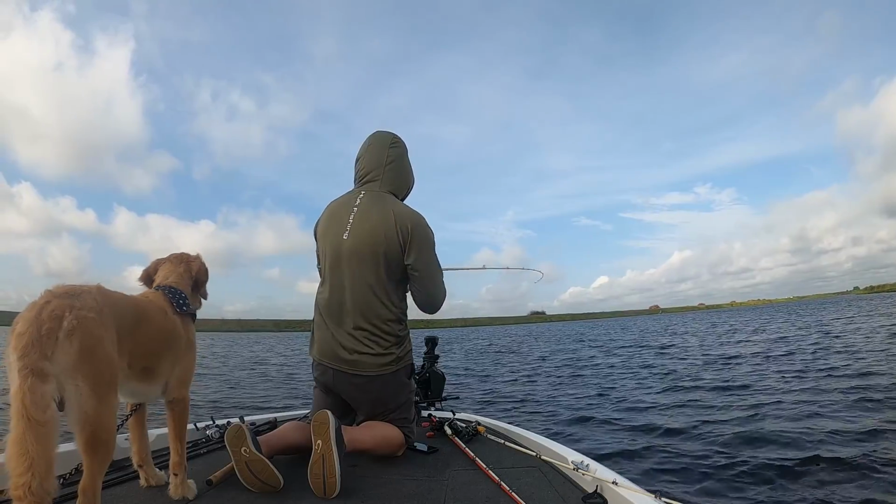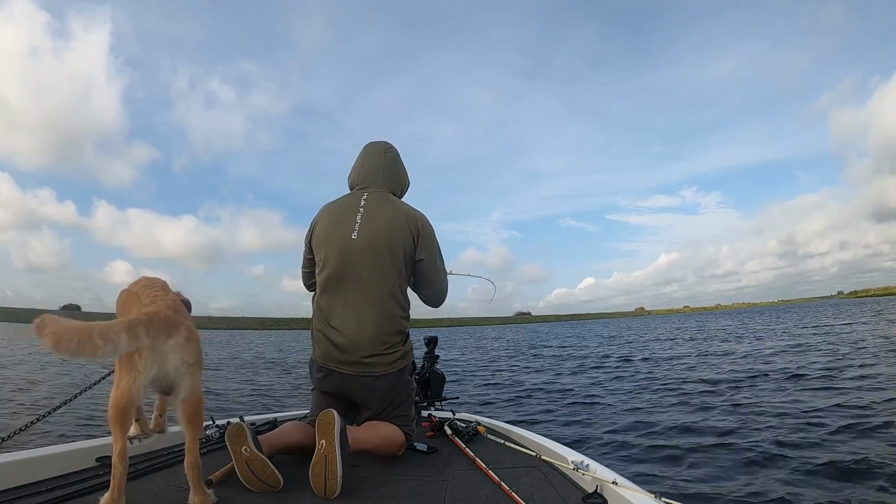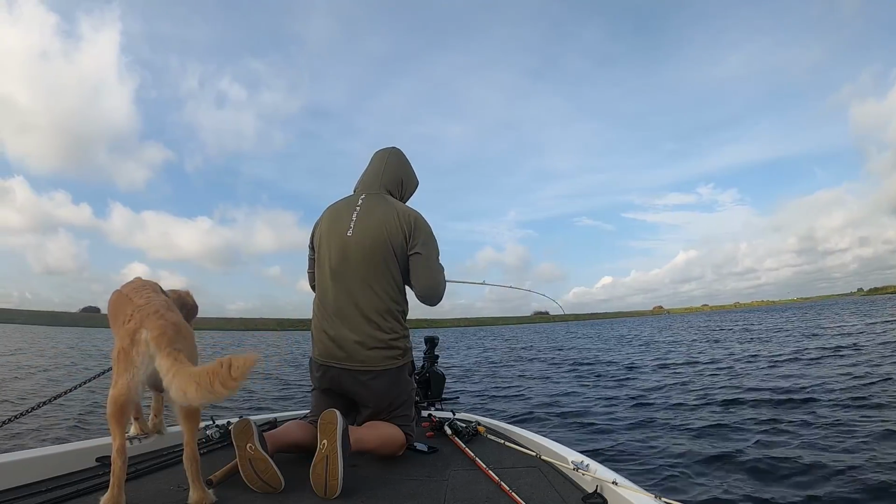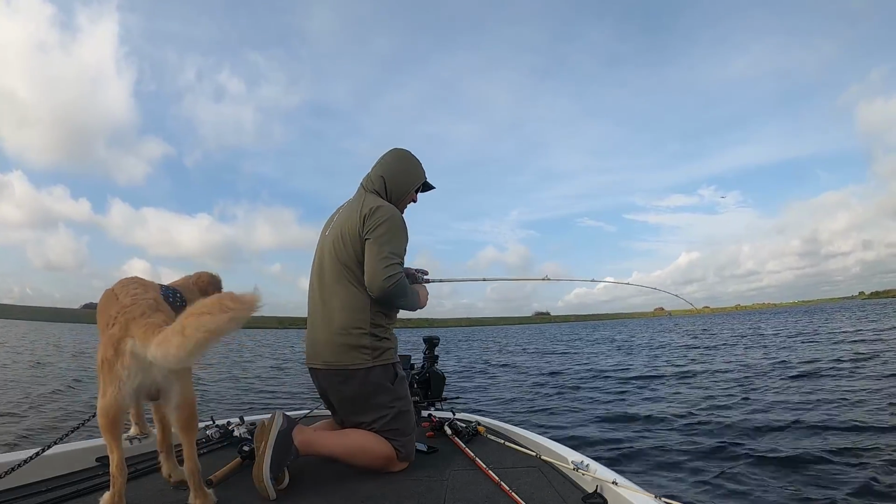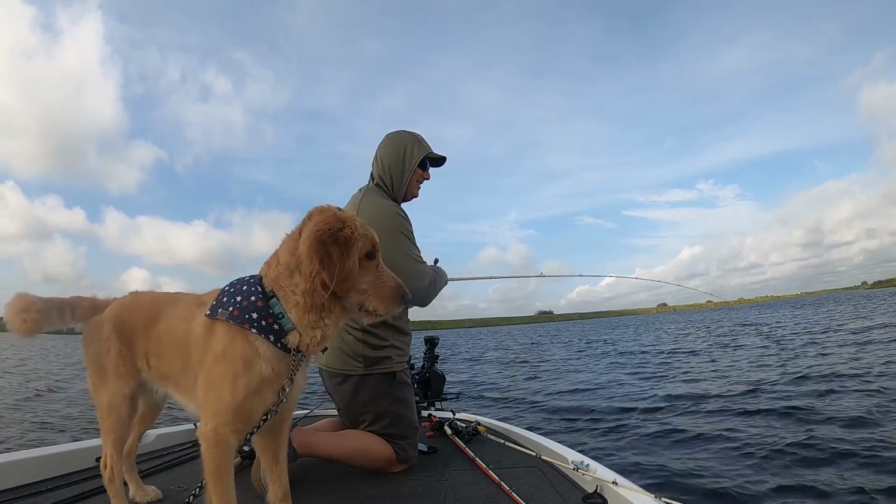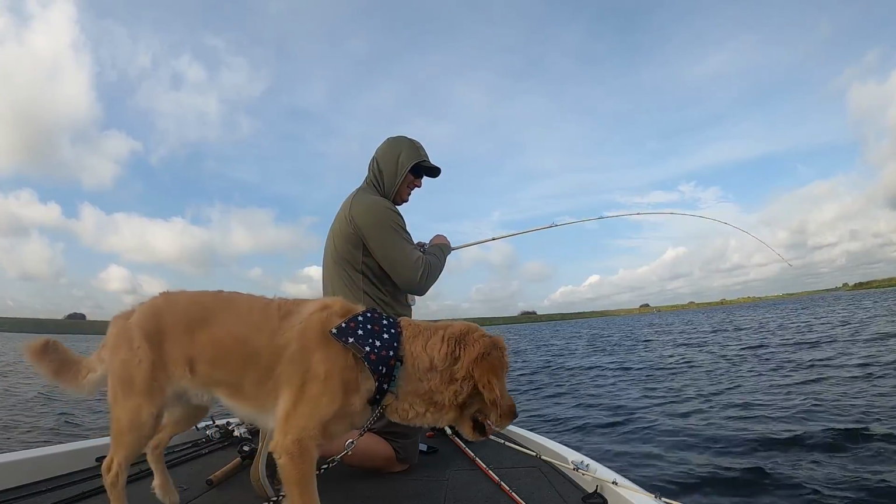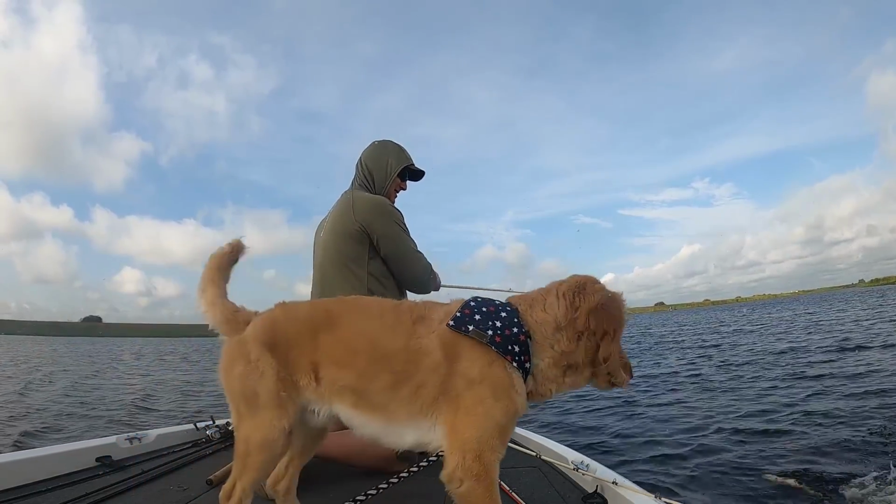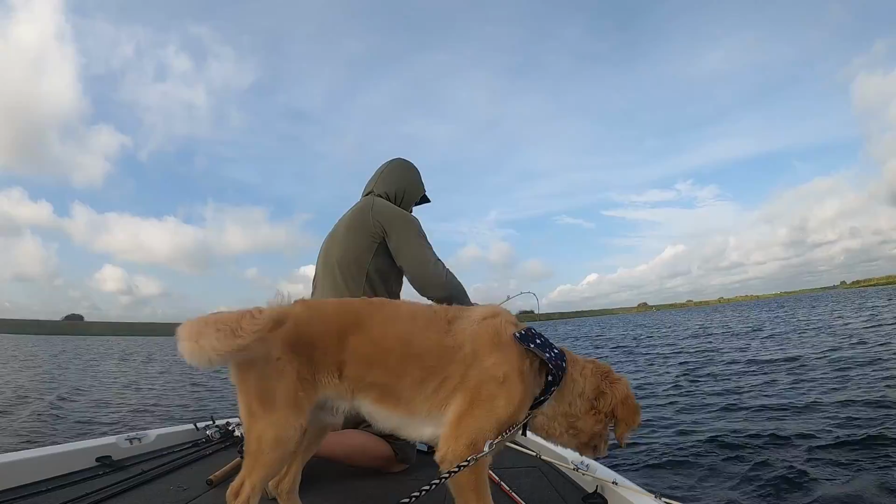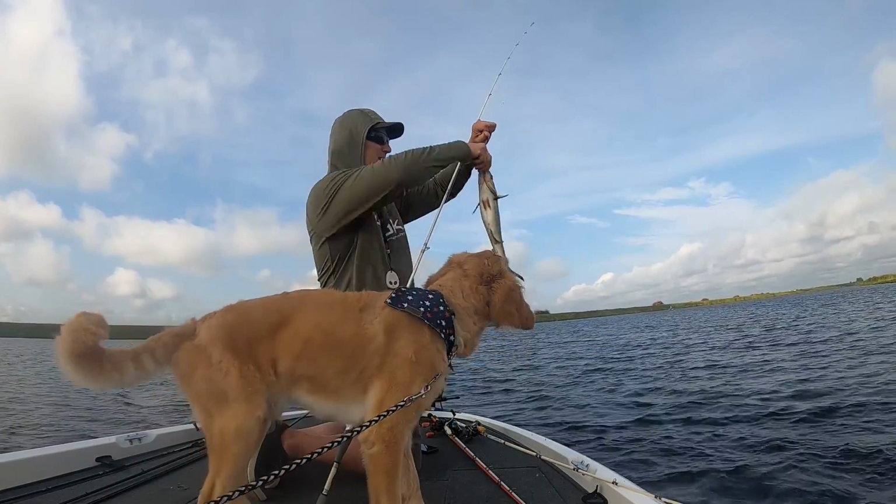I got one while I was recording. I was recording what was on the Livescope, and my line started moving off. That's kind of cool. Not big, but what I've been catching, I'll take it.